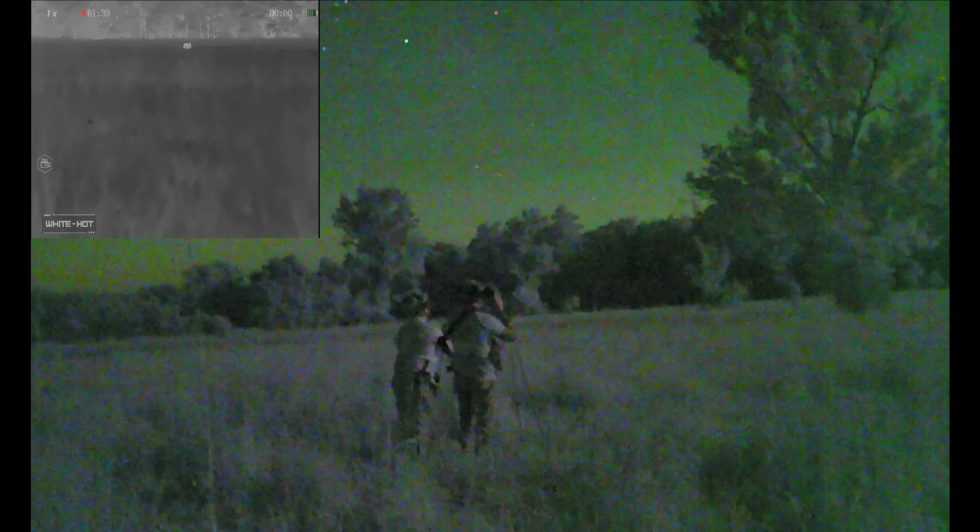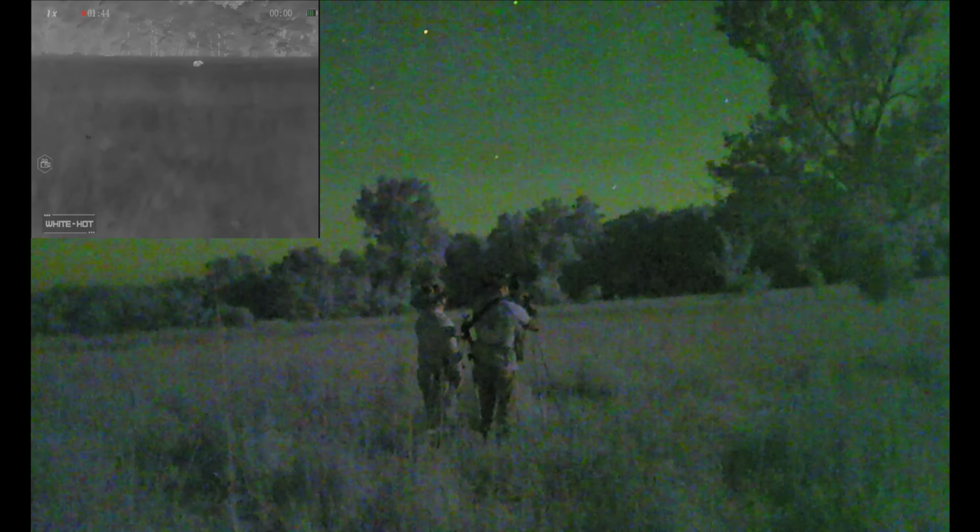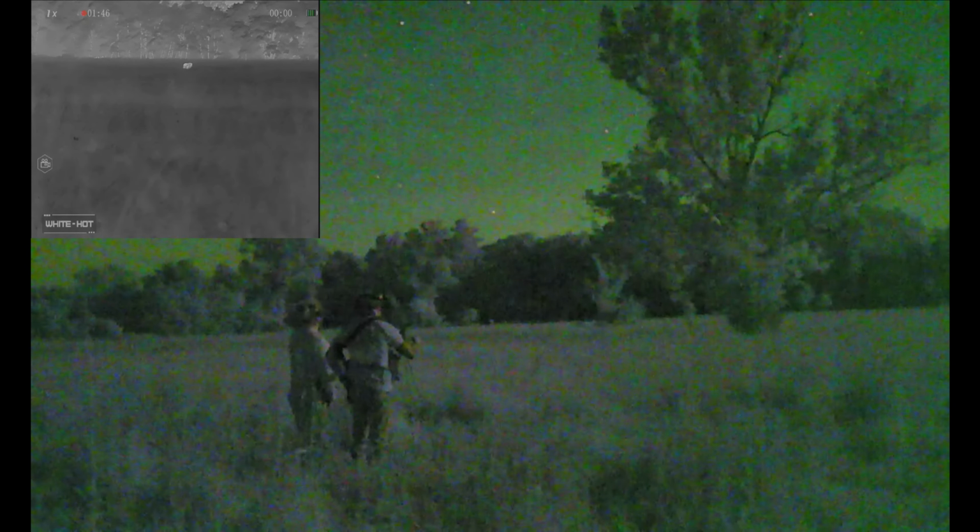And in the top left-hand corner, you can see my Rix Stride helmet-mounted thermal. So I'm going to flip that thing up and out of the way, and we're going to get ready for this shot.